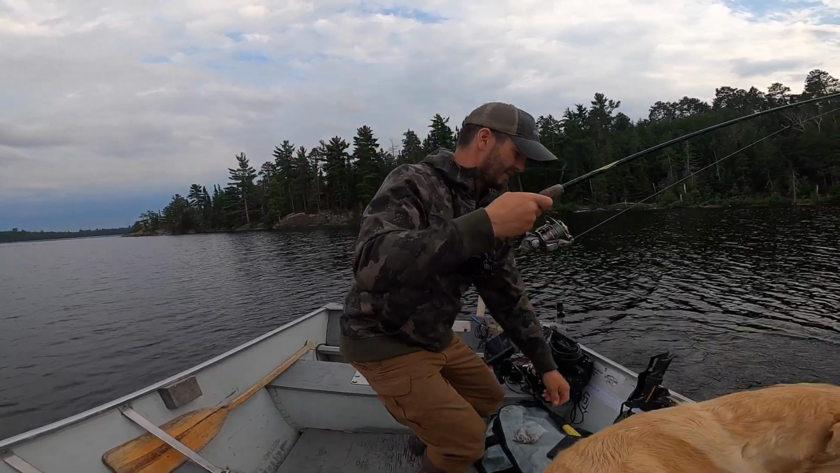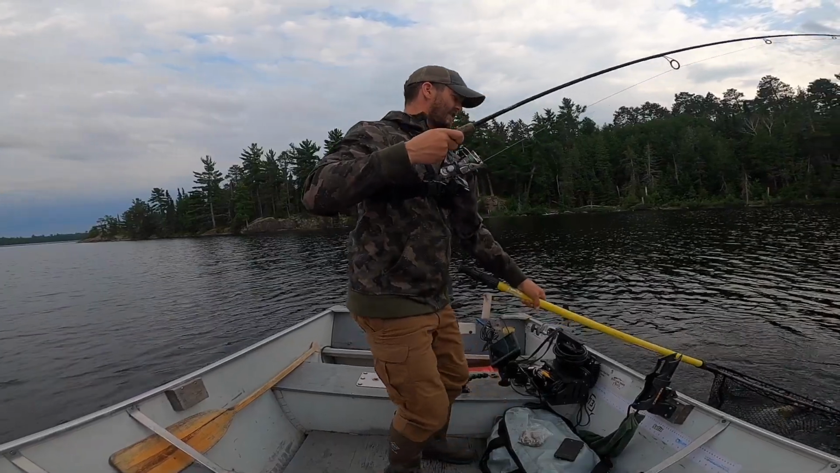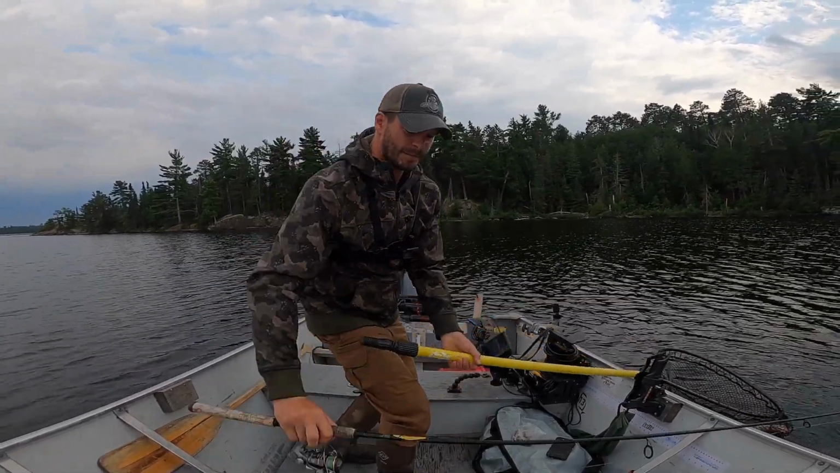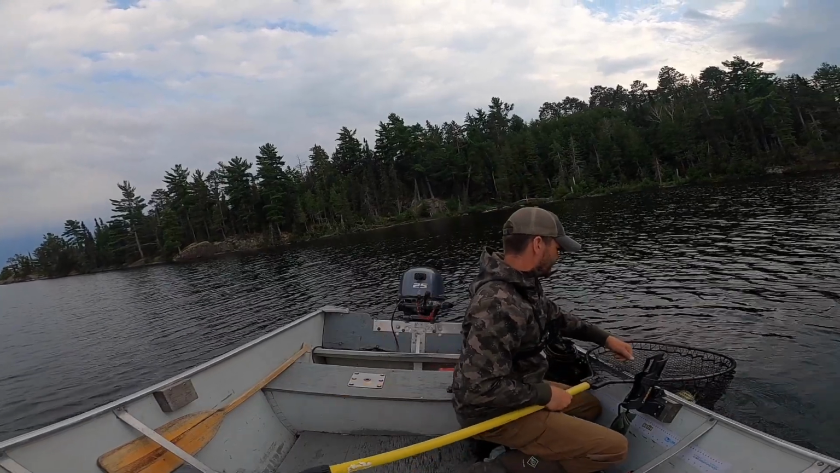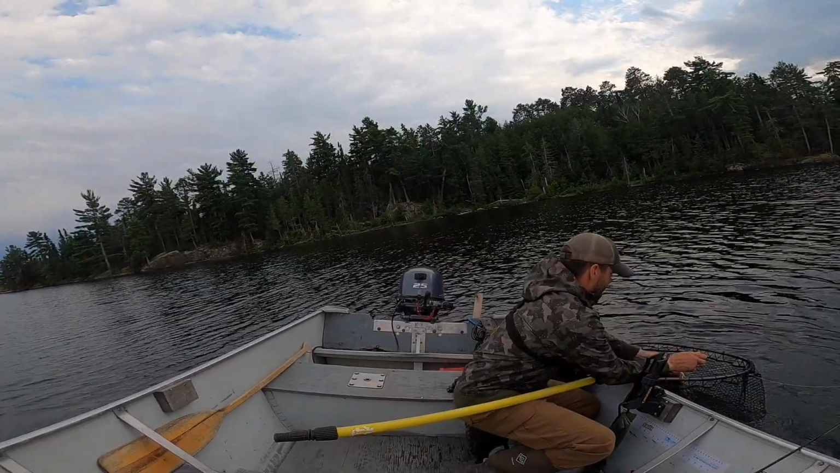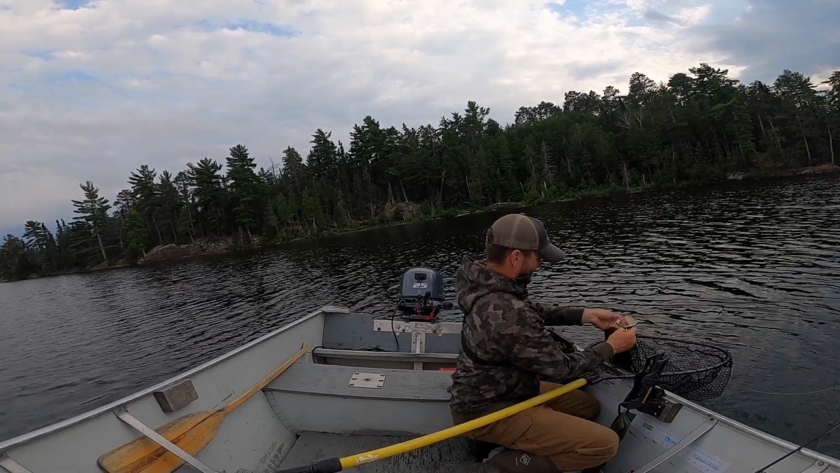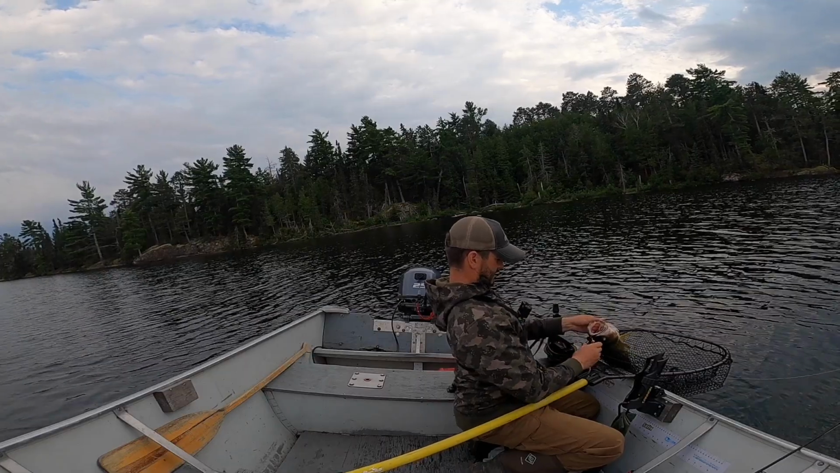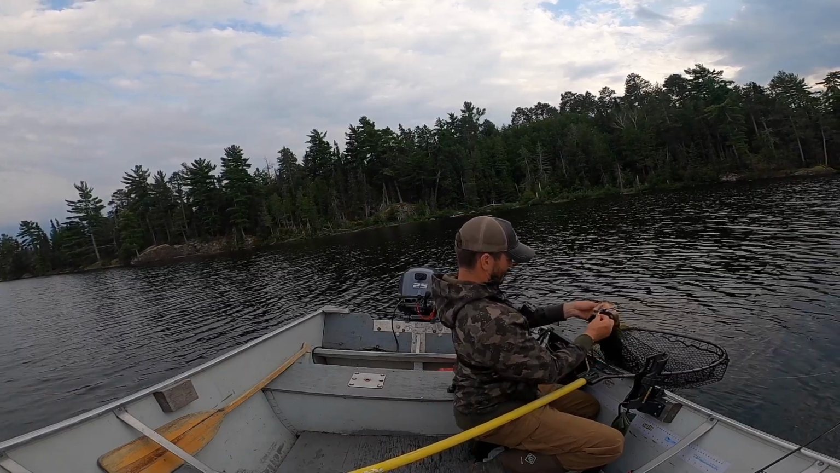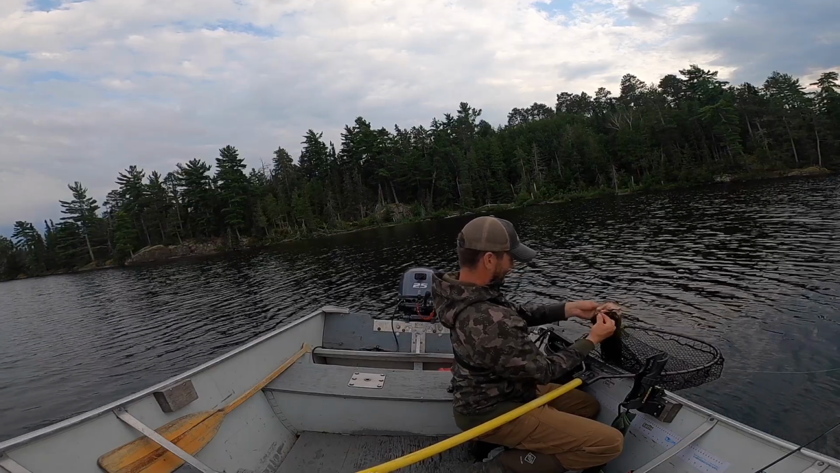Look at that. Deep, get to the back. I'm gonna net this guy quick. He's not hooked that great. Right on the top of the lip. There we go. You can see there, he's just barely hooked. I get that barb out of that little bait keeper barb. It's hooked in the net here. There we go.